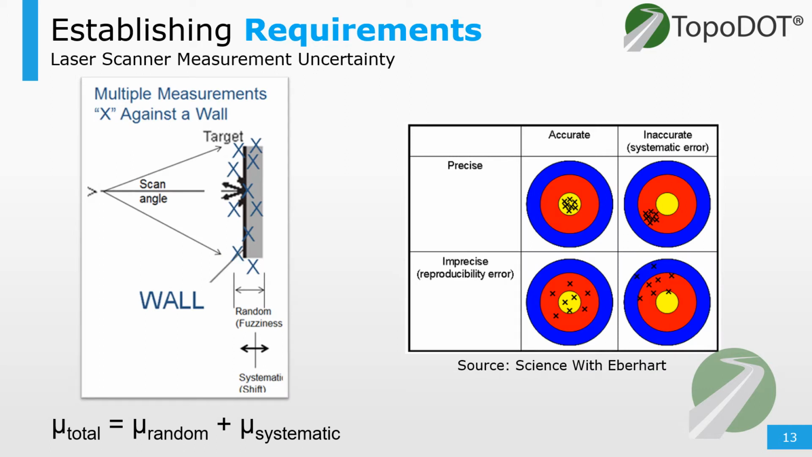Now, if we look at a small cluster of points or a sample on a flat wall, we'll see two types of uncertainty: random and systematic error. Random error is the fuzziness of the data, because there's going to be a certain amount of plus or minuses to the precision of that instrument. And a bunch of plus and minuses leads to a fuzziness or a thickness of data.